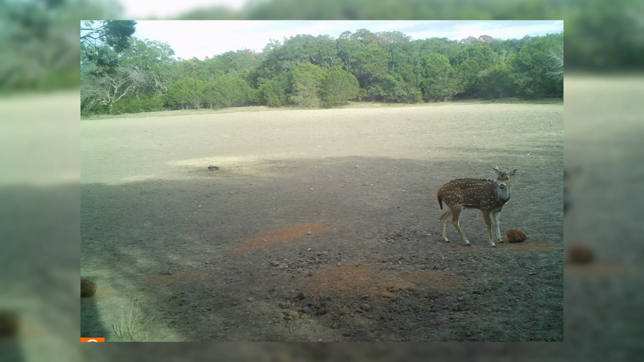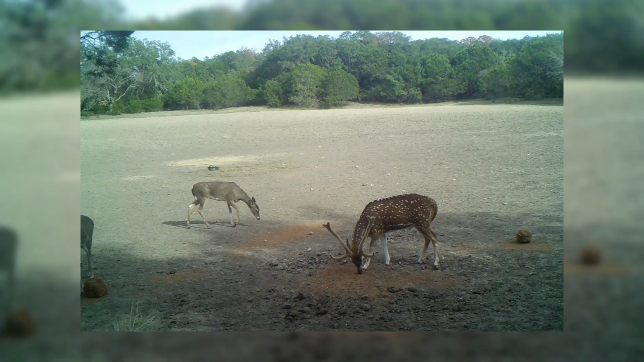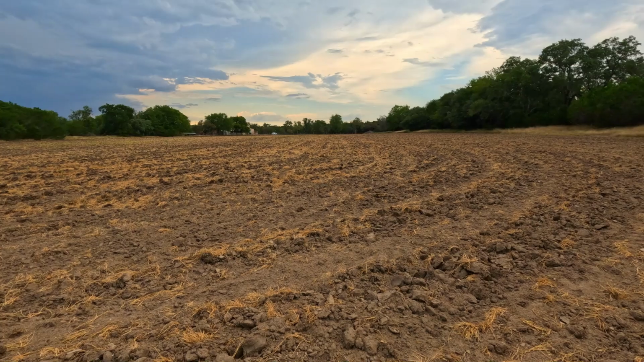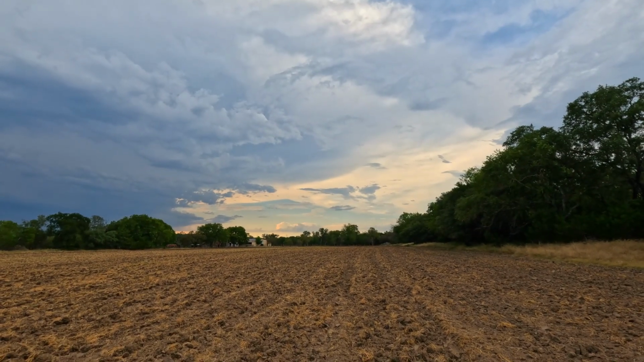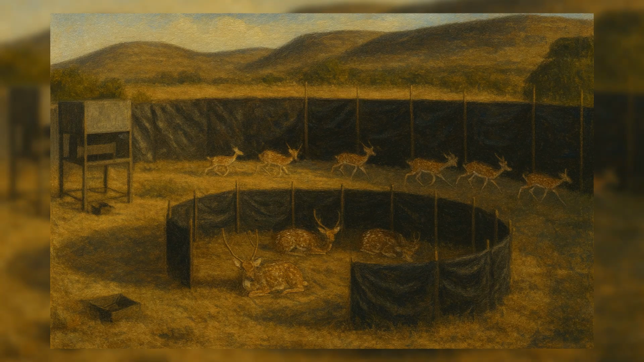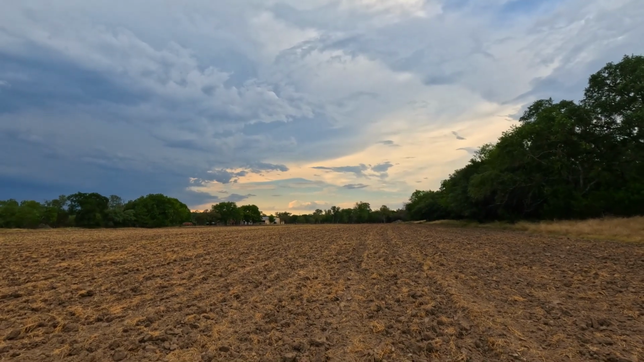From a management standpoint, axis can be both a benefit and a challenge. They provide year-round hunting opportunities and excellent venison, tender, lean, and mild, but they also compete with whitetail for food, and without natural predators like the Bengal tiger, their numbers can grow quickly if not managed. Many ranchers actively hunt or trap axis to keep populations at levels the land can support. For hunters, that means more opportunity, but also a responsibility to hunt ethically and help maintain a healthy balance.